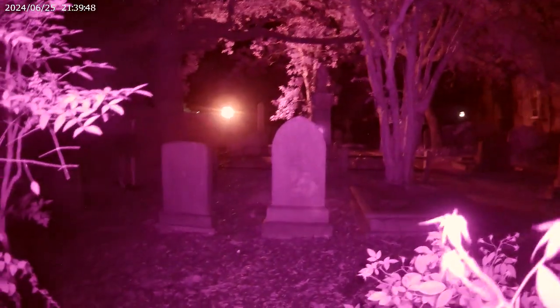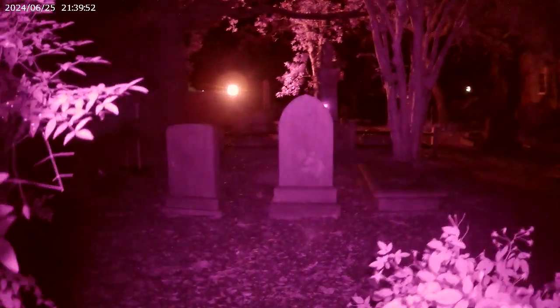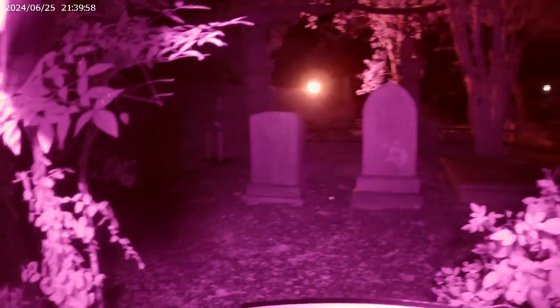Obviously, there's a lot going on in there. So if I see something where it's going to stay put, I'll take a quicker look at it and do a couple of screenshots to see what's happening. I got the boy. And I don't know the gender of the child.